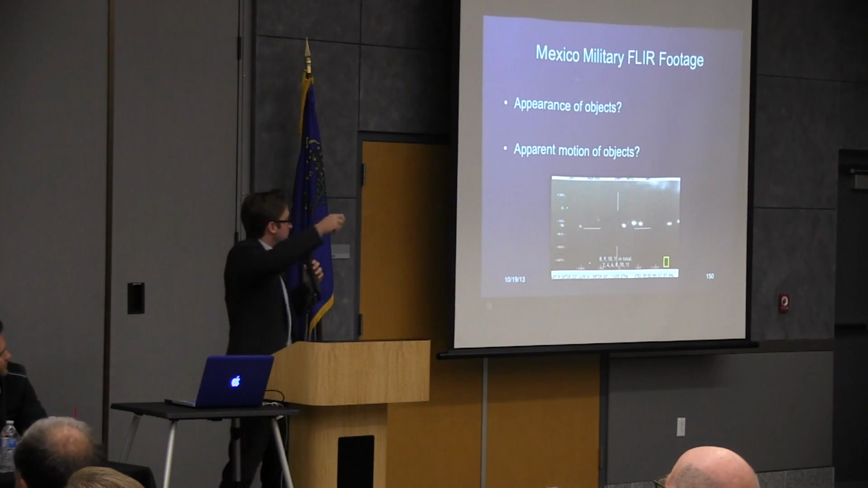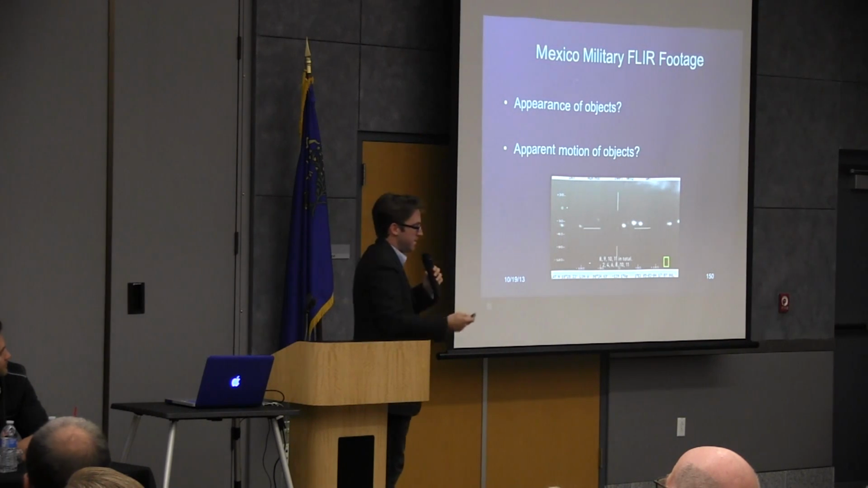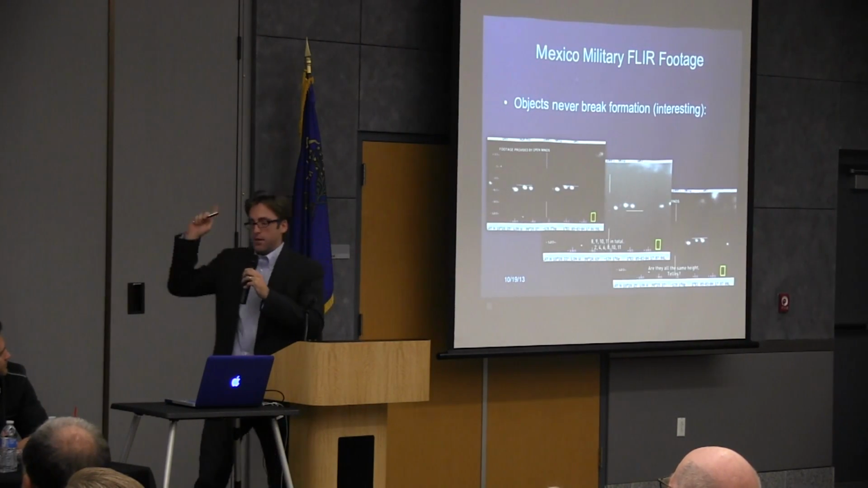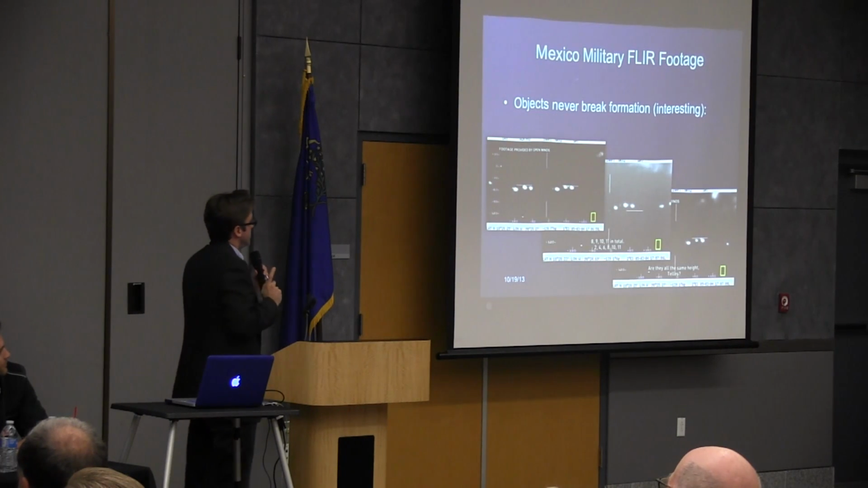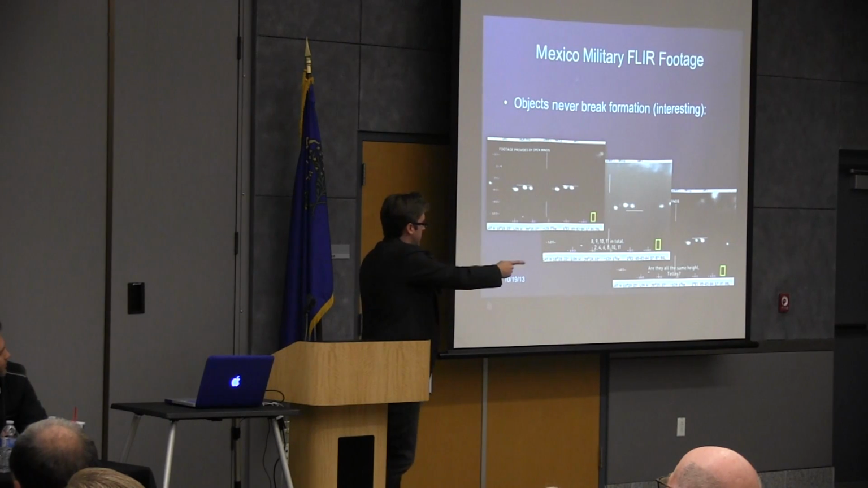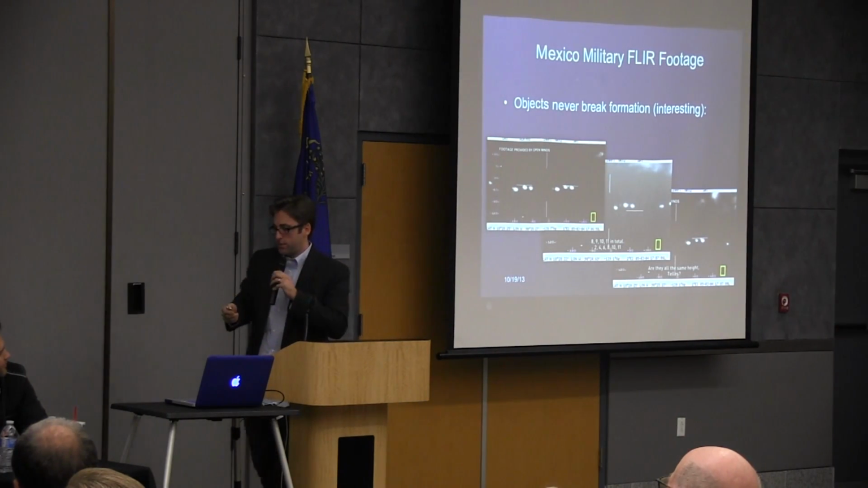So next, what is the appearance of the objects, and what is the apparent motion? Well, the appearance, they're just points of light. An interesting note is they never break formation. As they're tracking them and panning left and right across them, they are always in the same sequence.